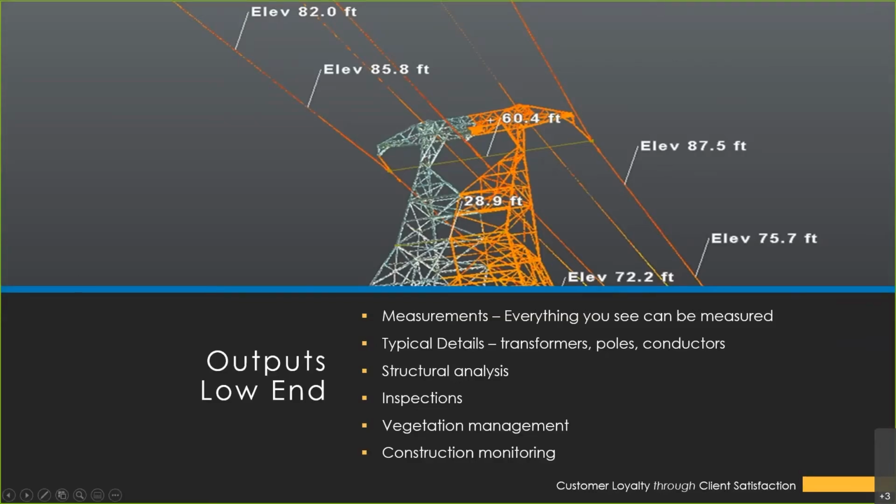As an added benefit, because the work is being managed by a licensed surveyor, point clouds can be brought to any datum, whether it's plant coordinates, site coordinates, or even published state plane coordinates.